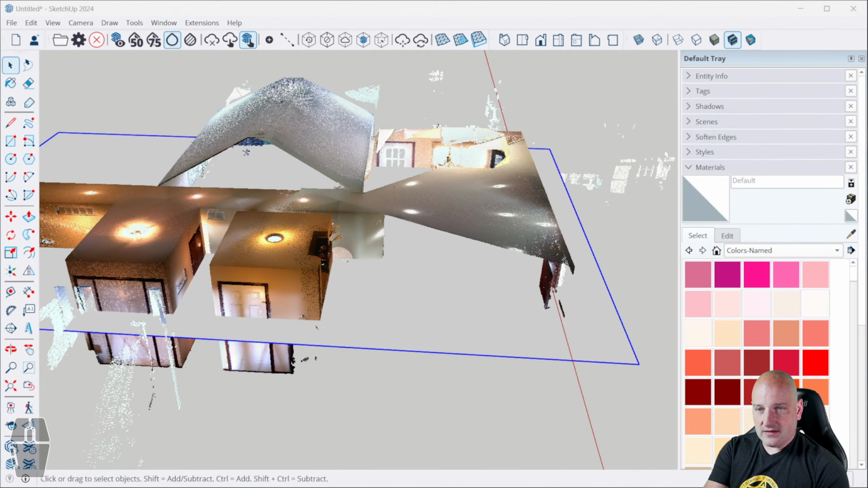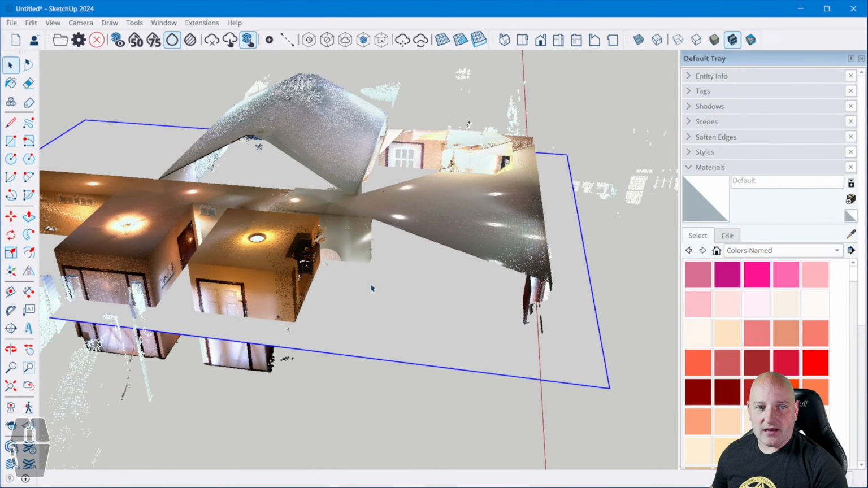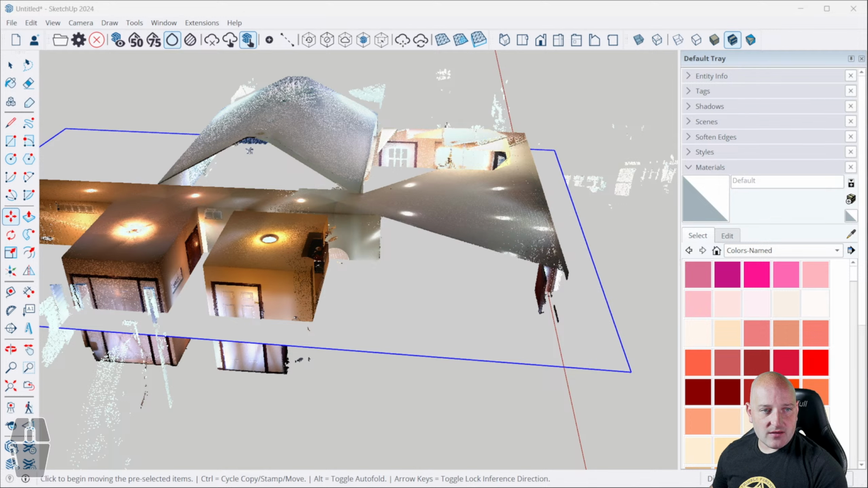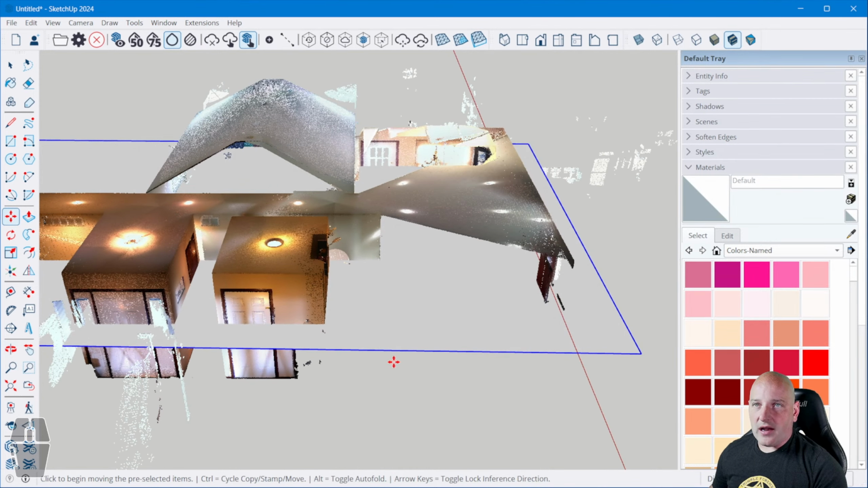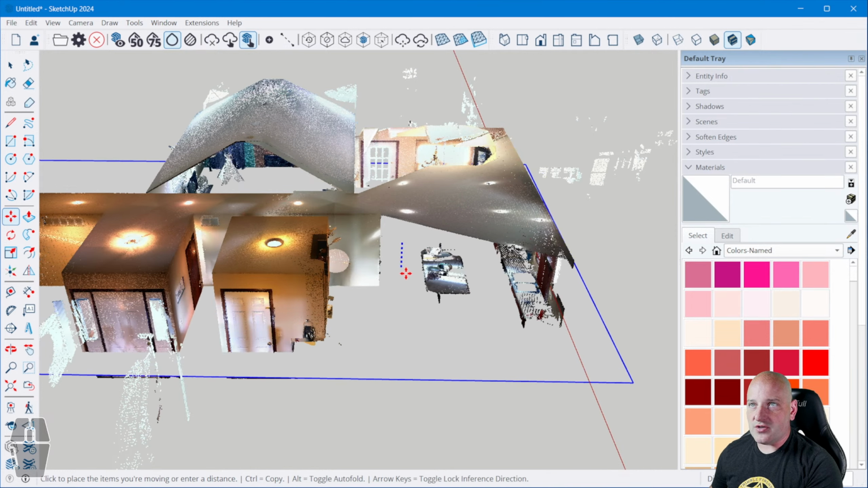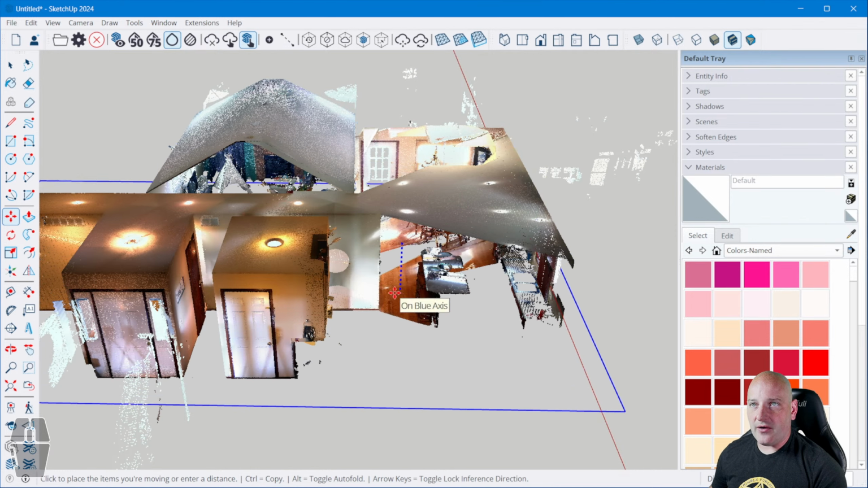Let's see if I can get that. Apologize, I need to get this started. Okay, now we should be seeing it. I'm going to hit the M key on my keyboard. It doesn't look like I'm seeing it here. Let me see if I can get that. All right, so I'm going to hit the M key on my keyboard here, and I'm going to move this. I'm going to hit the up arrow to move this straight up and down.